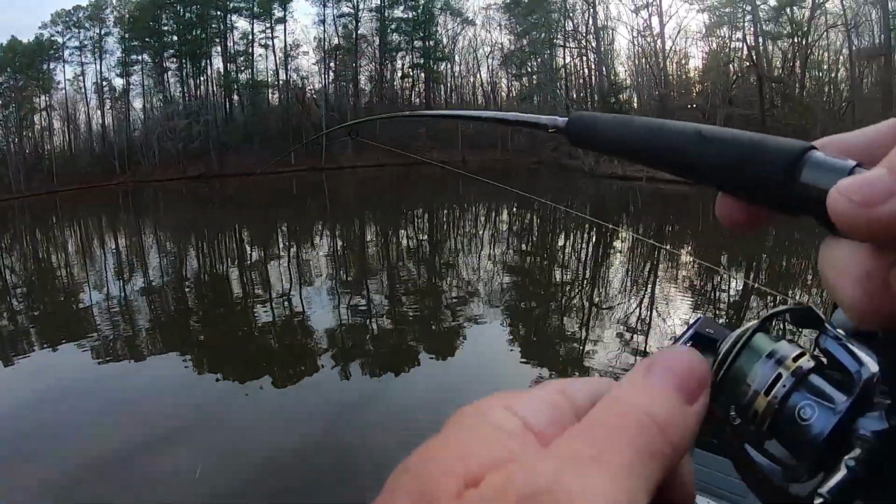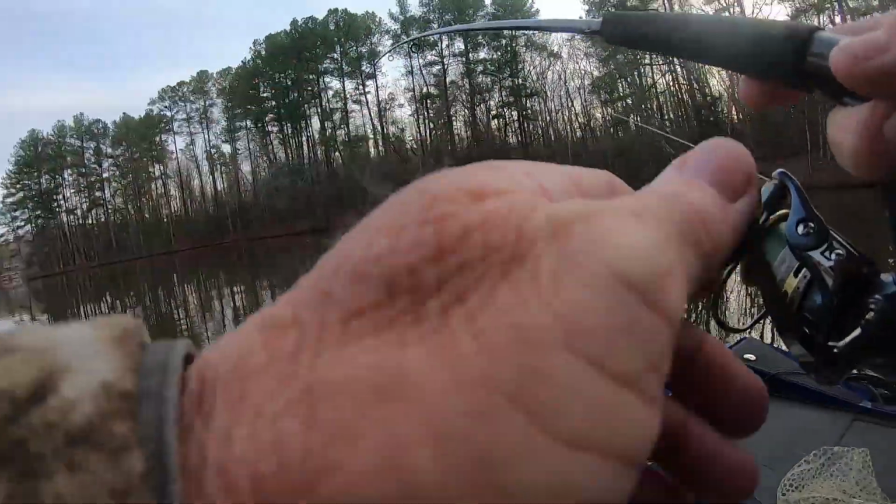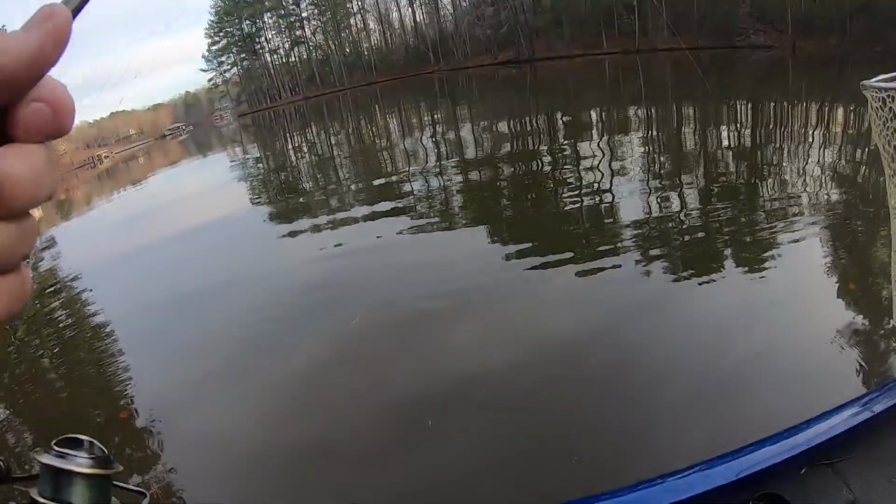Get out of that brush. He's trying to get in the beaver hut. Guys, I have my line broke on my other rod. I told you it's a matter of time. They're gonna break that 4-pound test. All they gotta do is go around. See, it's a beaver hut here. All they gotta do is go around the twig in the water.